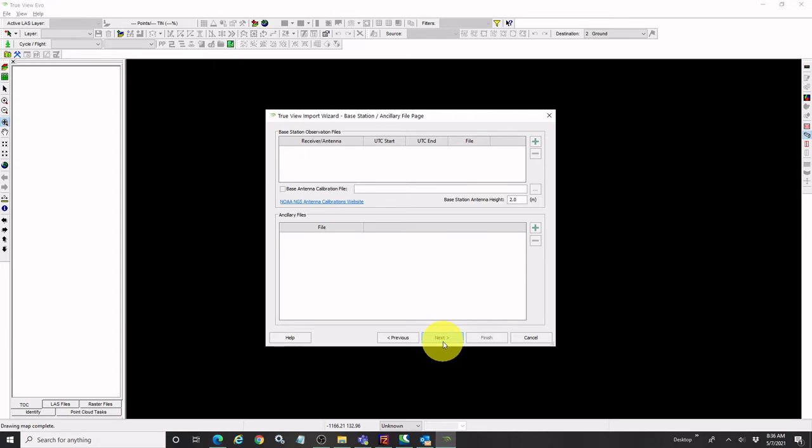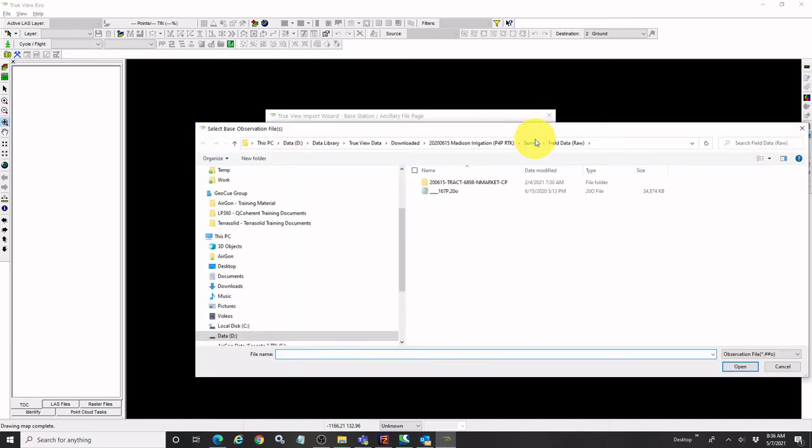We need to tell the wizard where the base station observation files are. Obviously, the rover, the Phantom 4 obs file is in that flight folder, but we need to tell it where we put our local base station observation file. So I can just browse out to that. And you can see here that's actually in that field data raw folder, and there's my observation file.